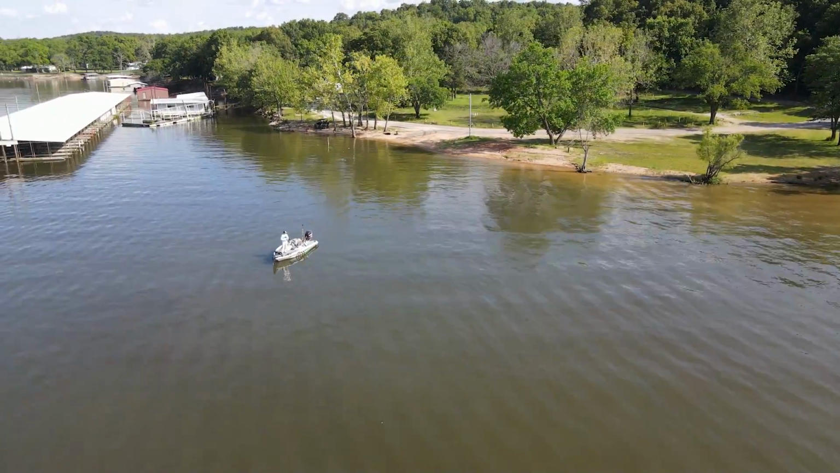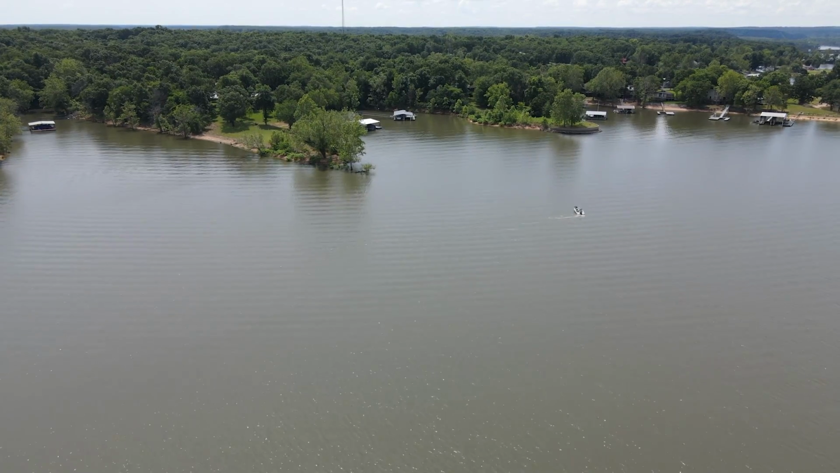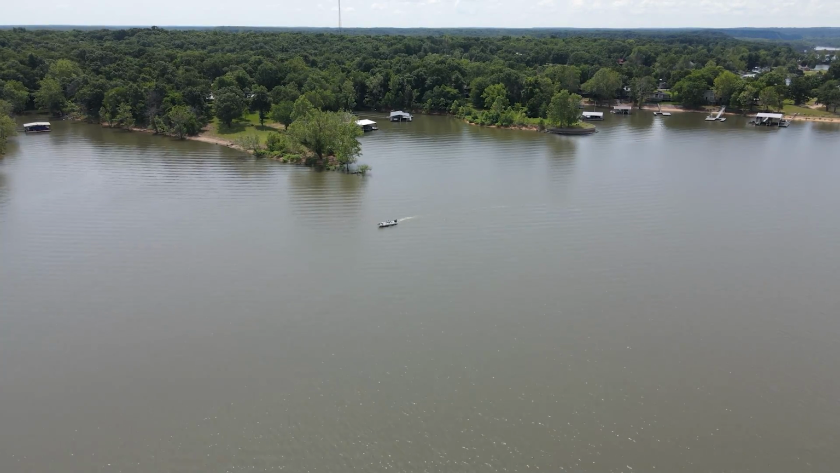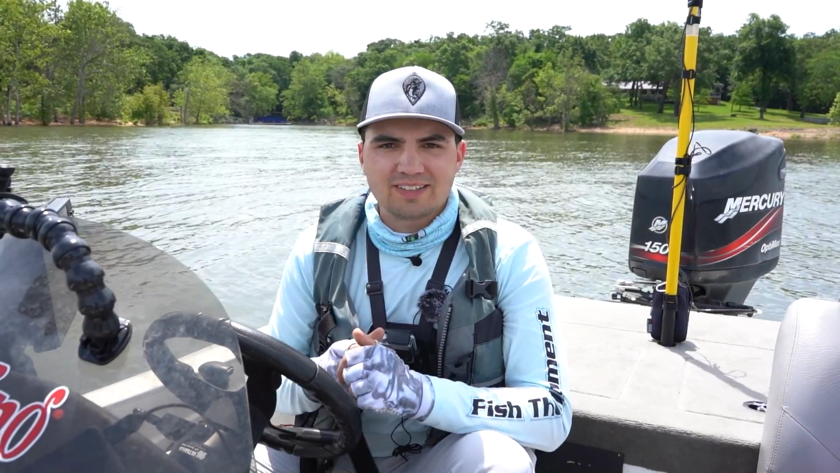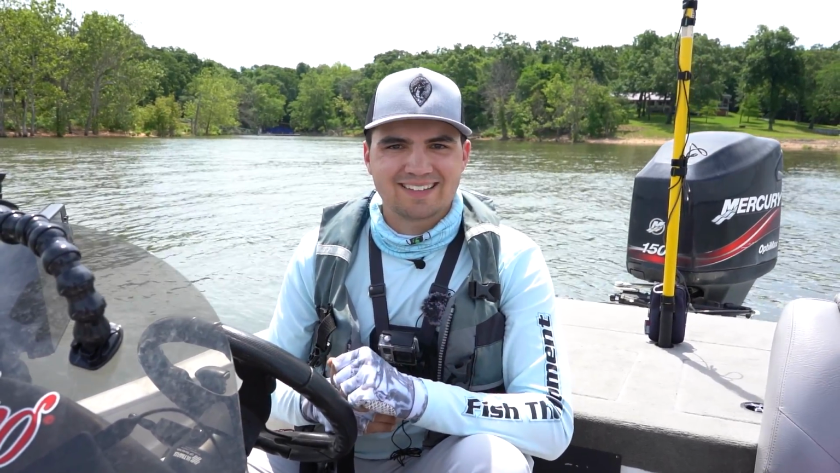The problem with that though is I have no idea where the fish are, so I have to spend some time graphing first to find them. I'm gonna start by graphing some gradual sloping points here on the main lake, then maybe head back into some of the creeks. The water on the main lake here is a little bit stained, but hopefully at some point today we're gonna find some big schools of offshore bass. Let's get after it.